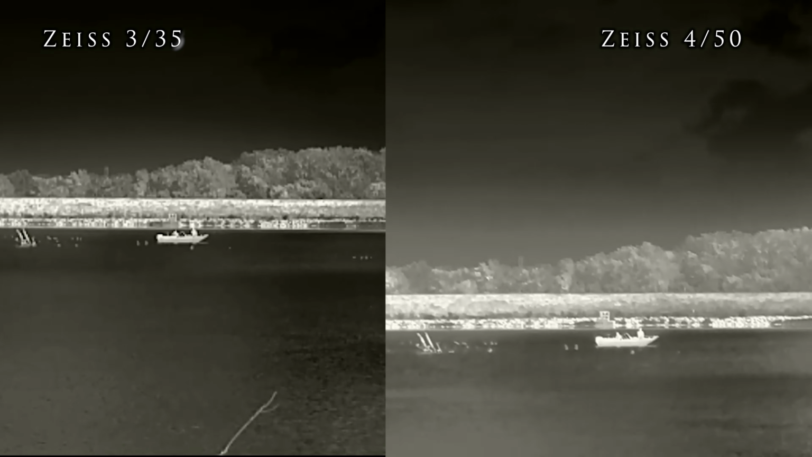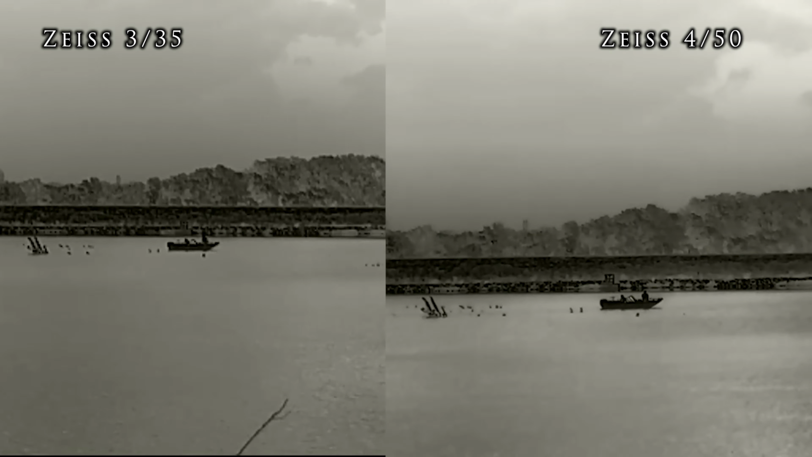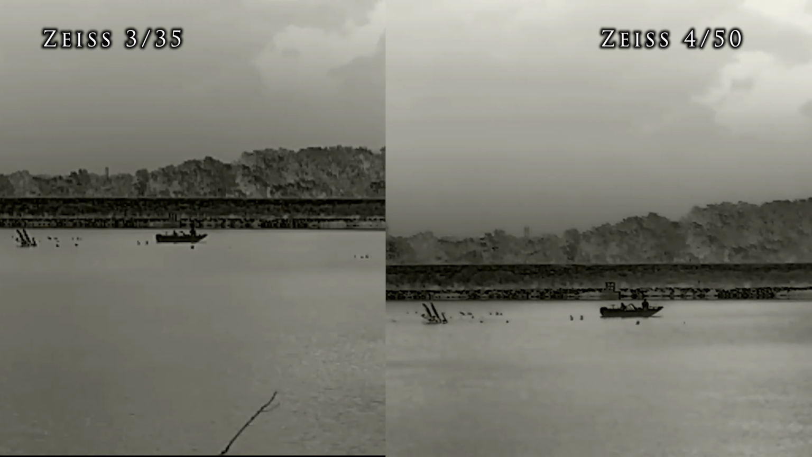But from a balance of size, sensor, and power, the 335 would still allow me to know something is out there, be able to track them and identify their position. But then if you needed to bump up, you could always use the 450 as an option if you just need that crystal clear thermal image for those further distances.